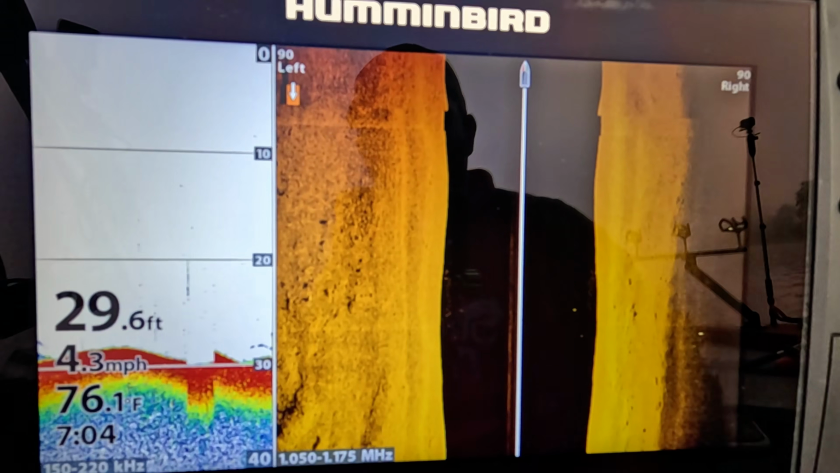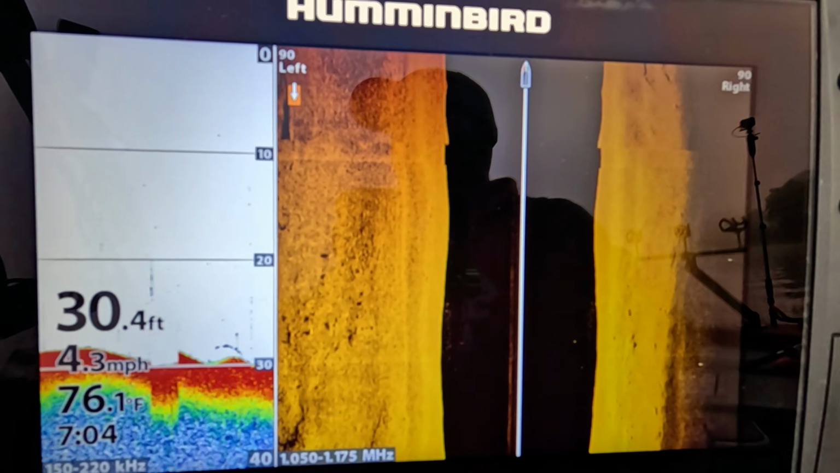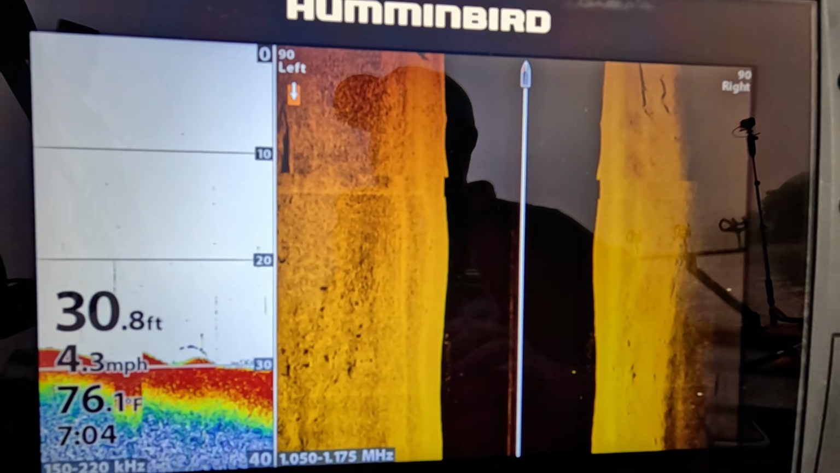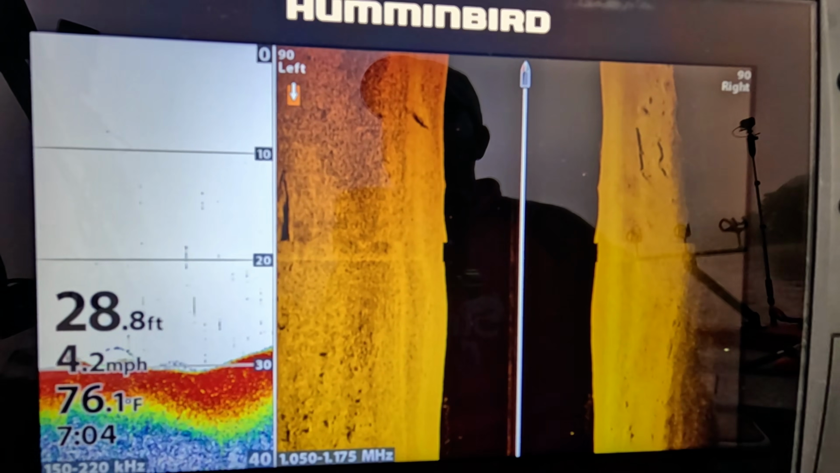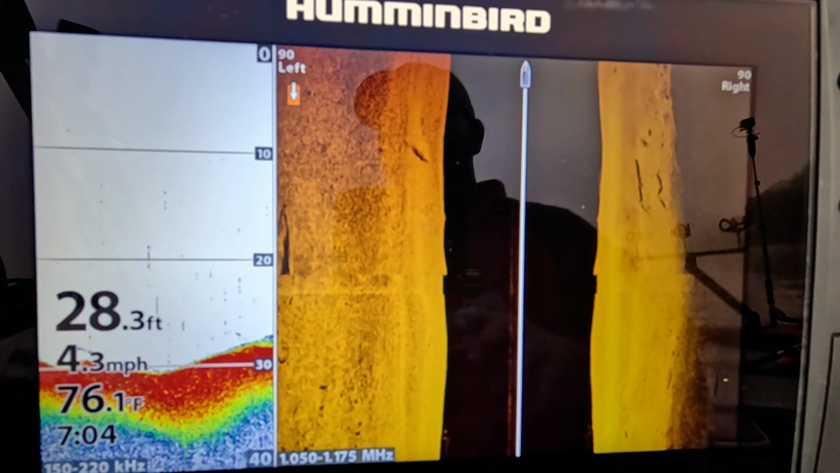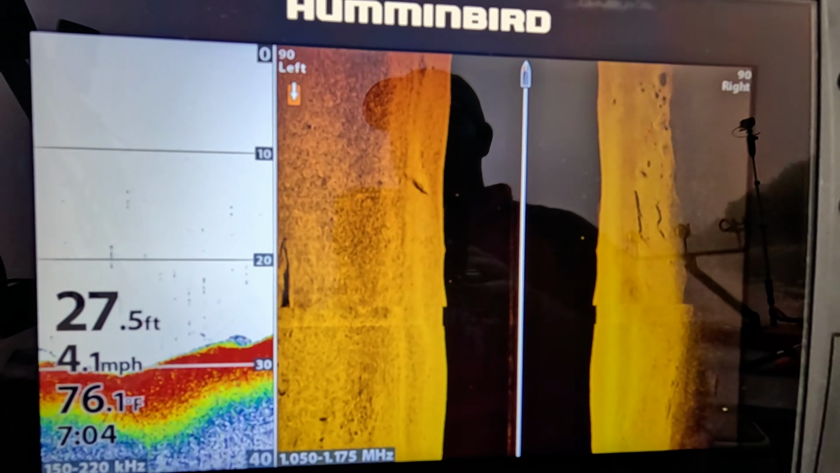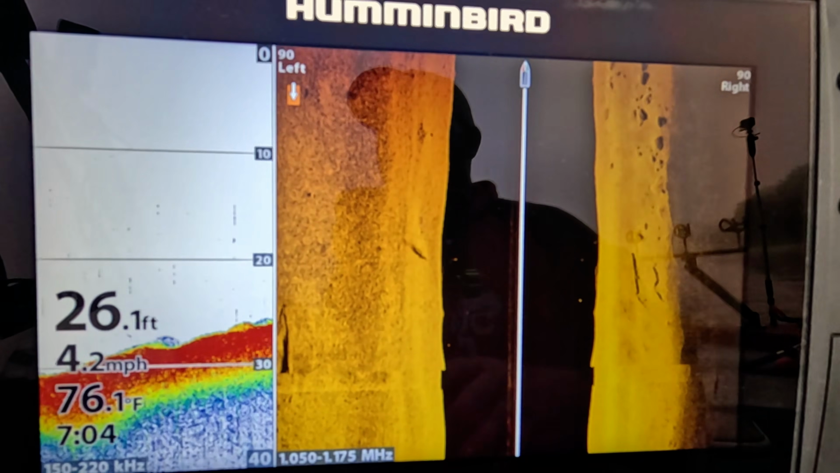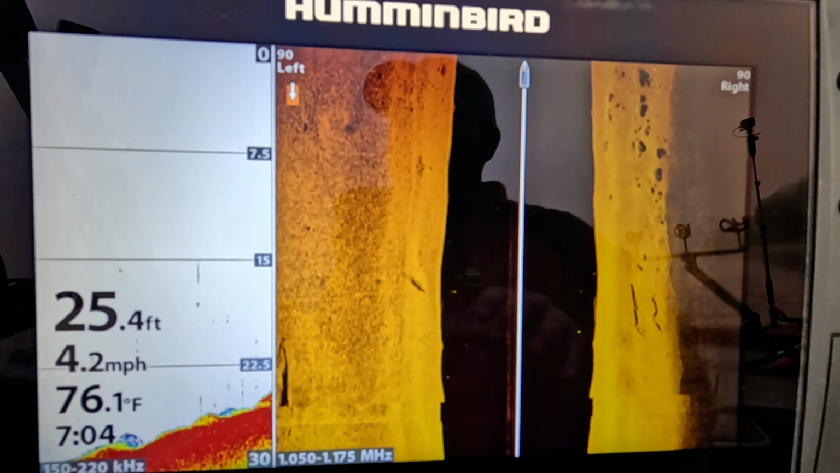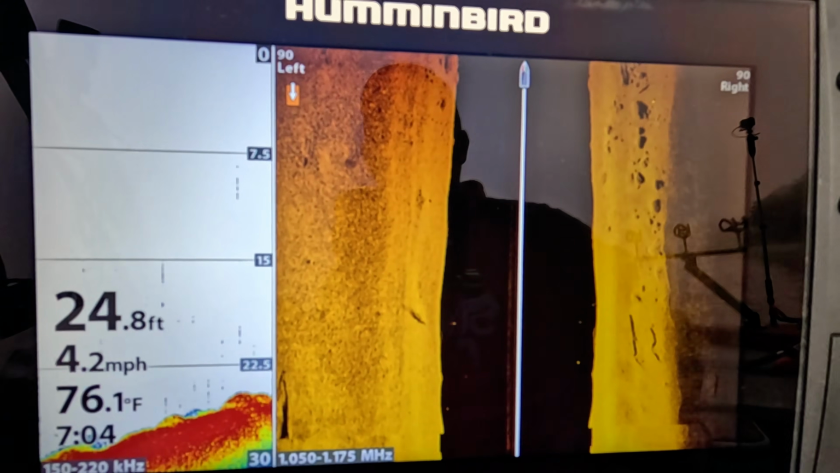And one thing I like about this bank that you may not think about, it's not a lot of humongous big structure, right? But the stuff that is here is really good, and there's nothing else for them on this bank, and that makes it really good. If you find a bank like this, it gets me excited.